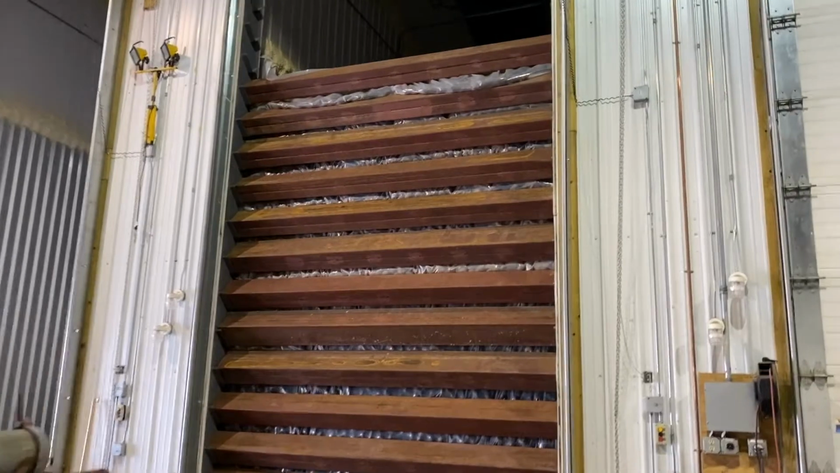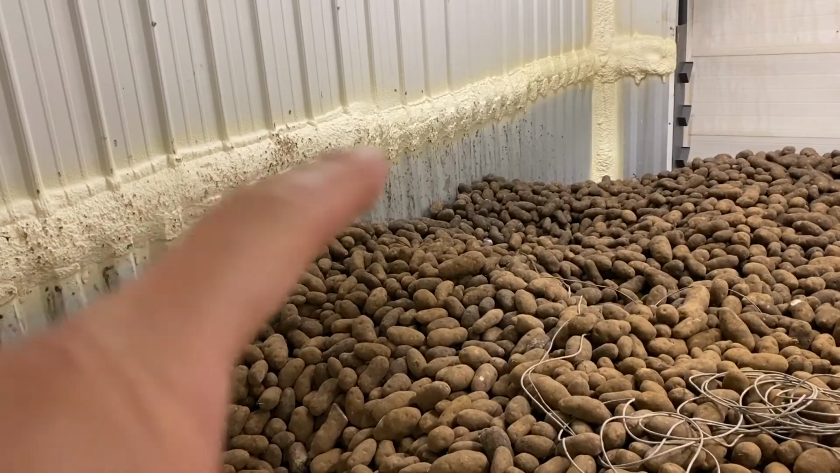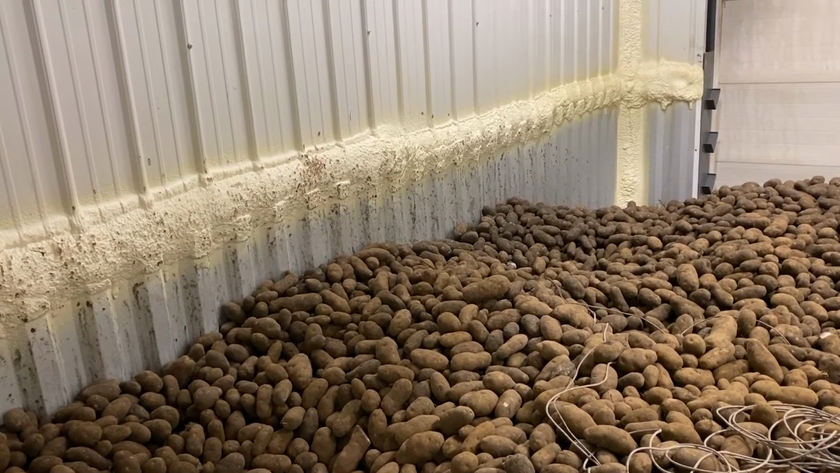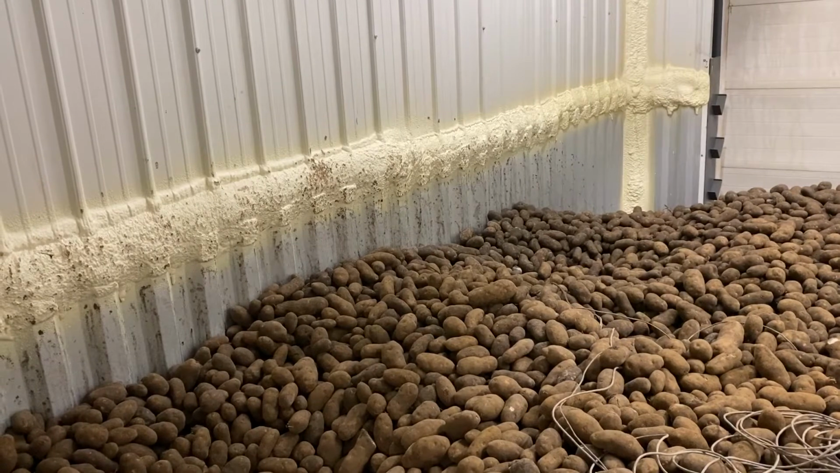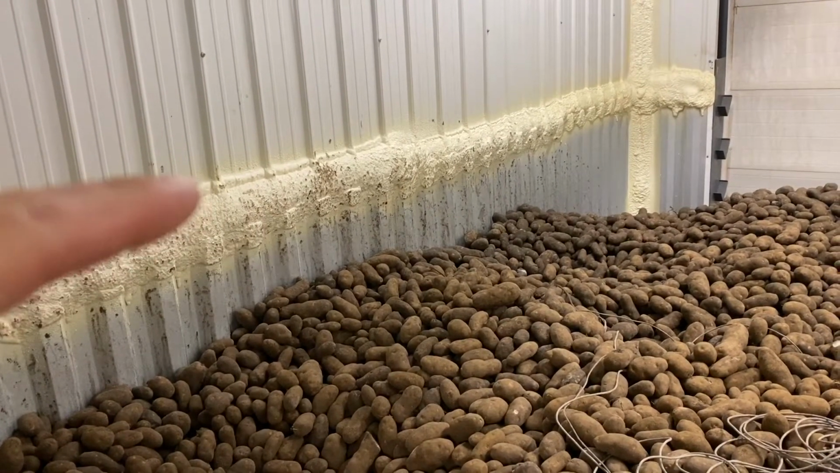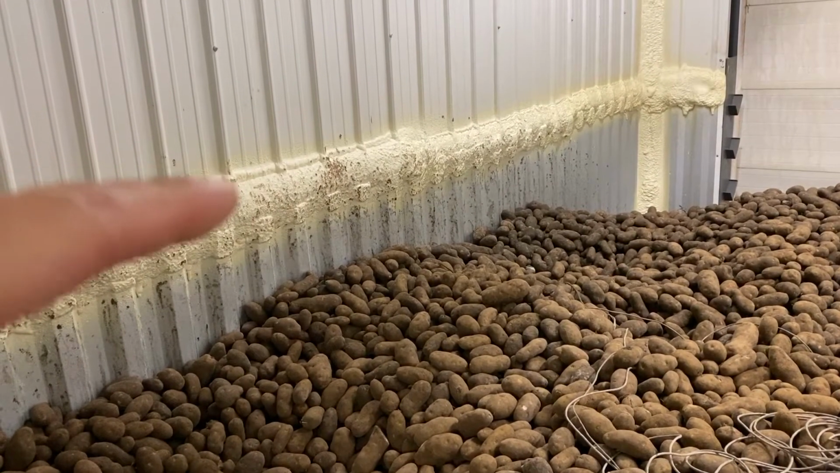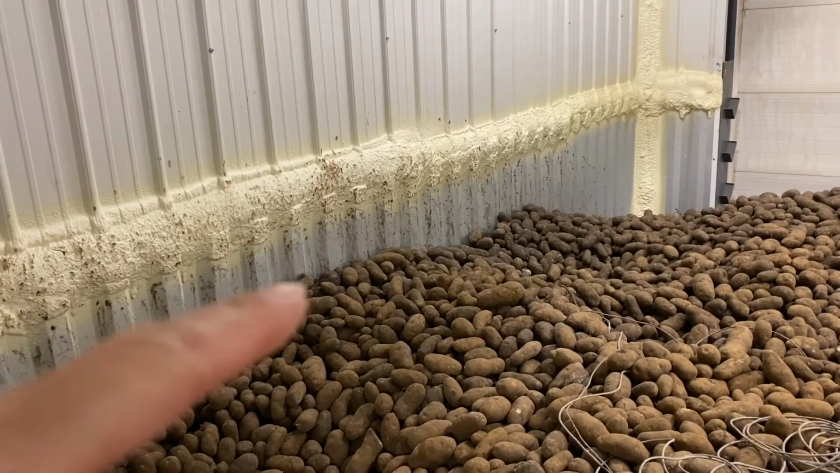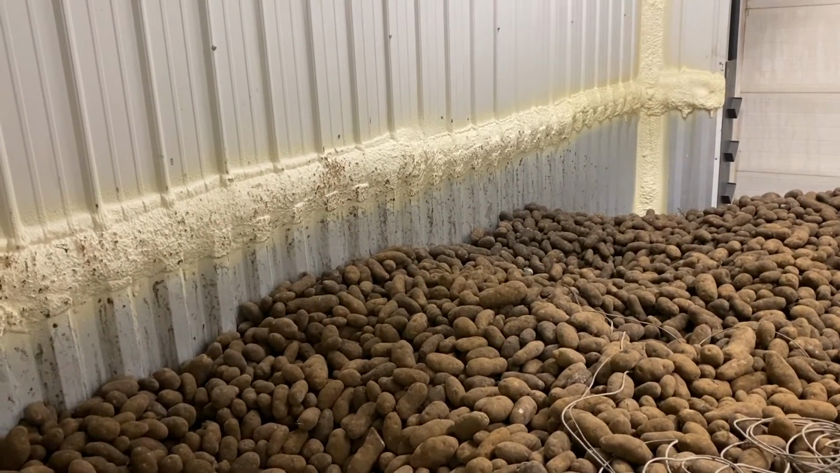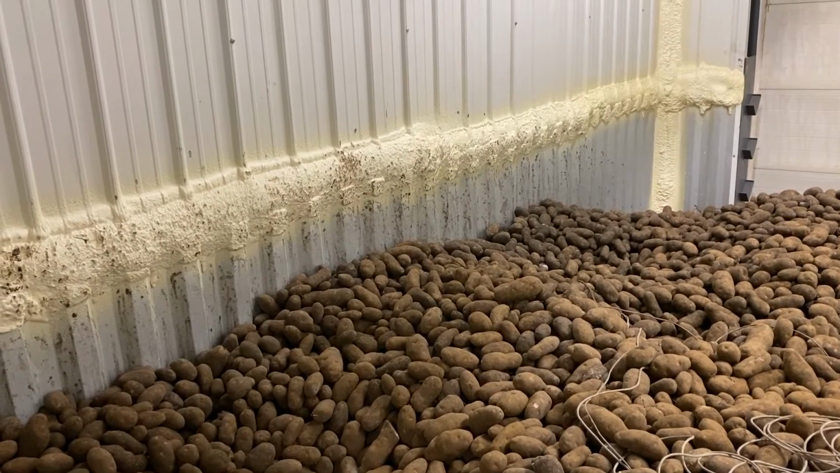Now we are going to walk to the top of the pile. This white line indicates the top of the storage pile when we loaded the bin. It was 12 feet high when we started the storage season last September, and this is where the top of the pile is now, meaning that we lost some weight over the last, I think, 7 months.